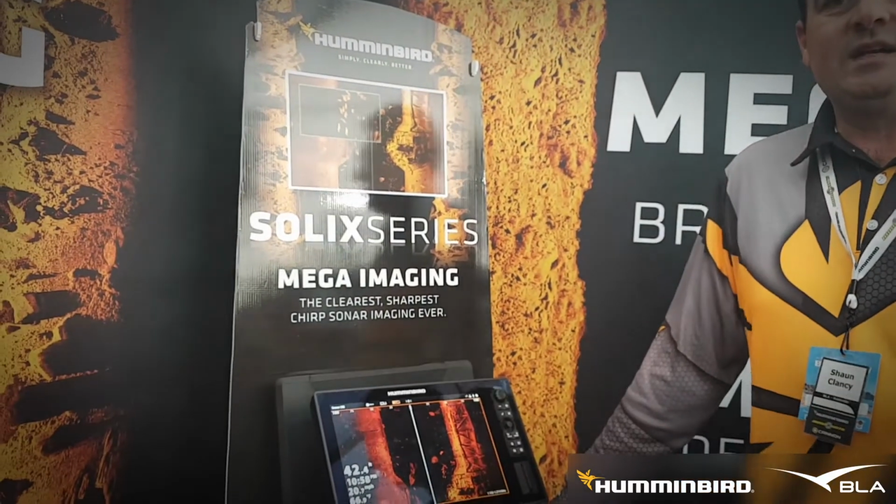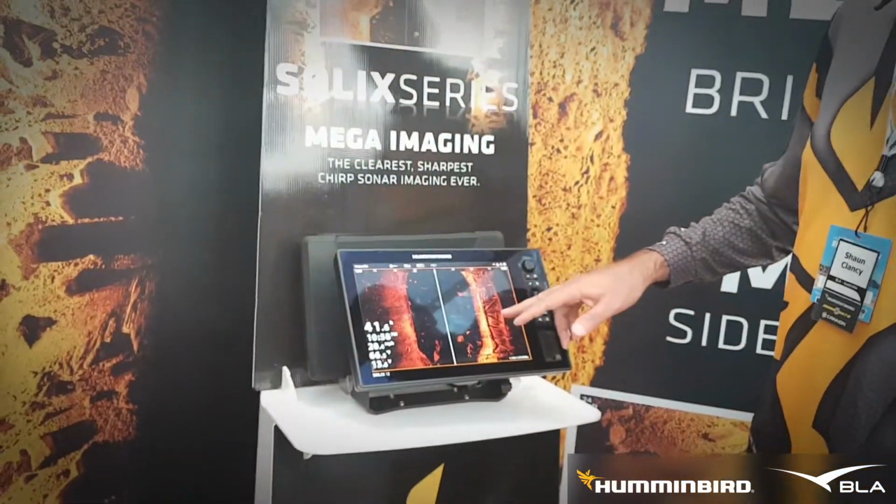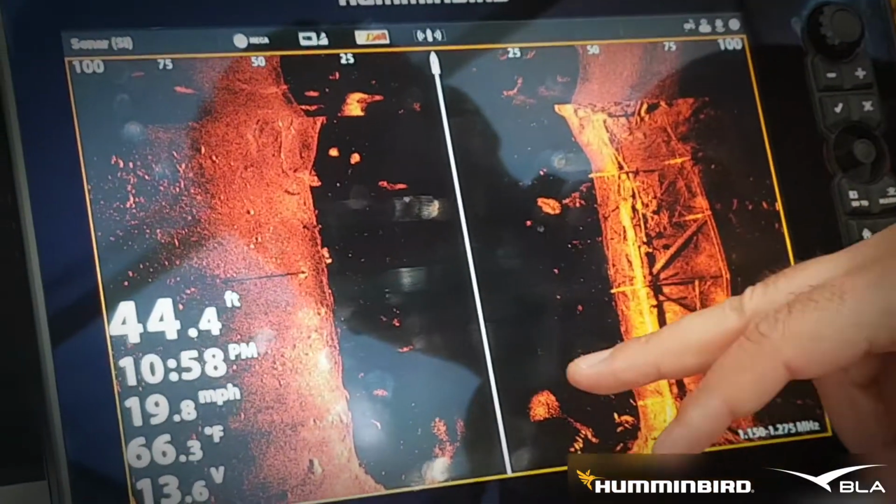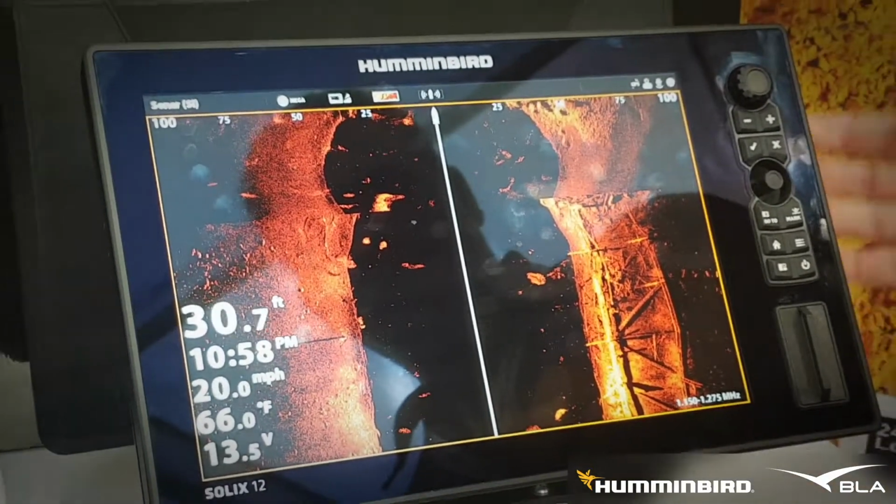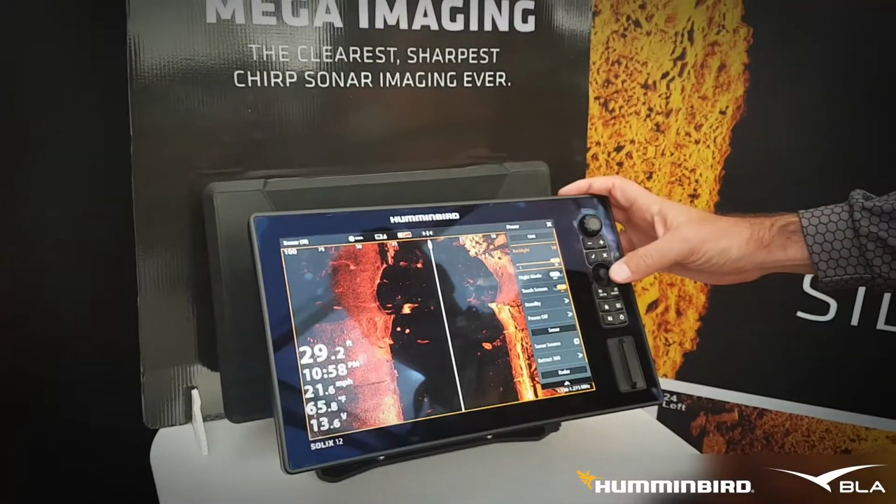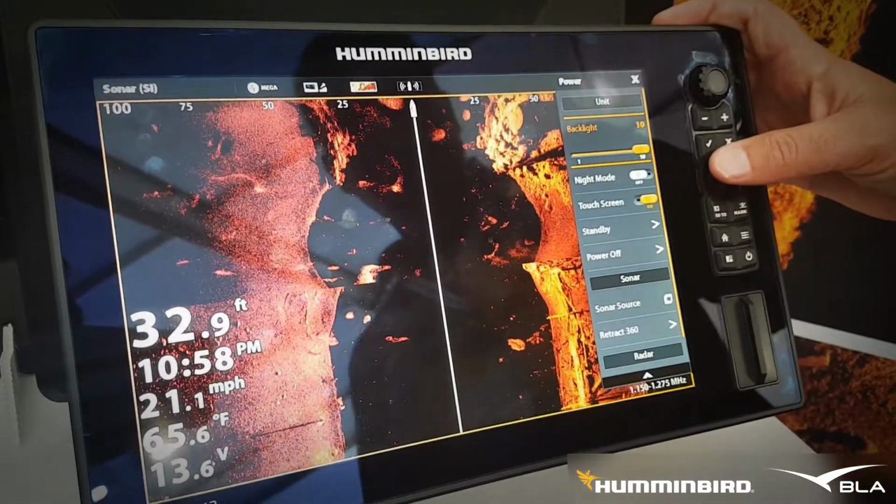And what frequency does is give you higher clarity and more detail of structure, fish and other things. As we look on the screen here, we can see unbelievable structure detail as well as fish, predatory fish as well as bait fish coming through on the screen here. There's unbelievable adjustments available through the unit. This is full interactive with Minn Kota iPilot Link.